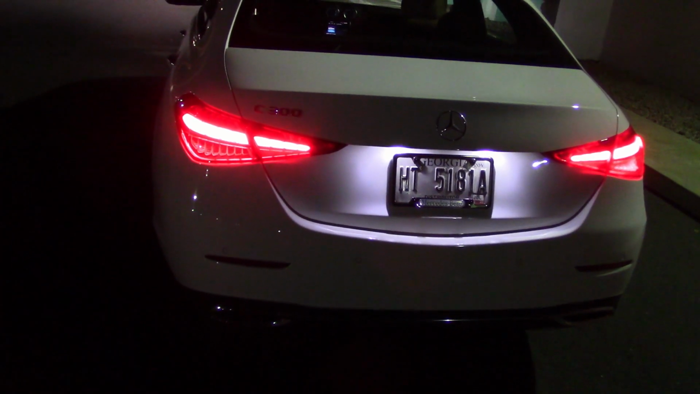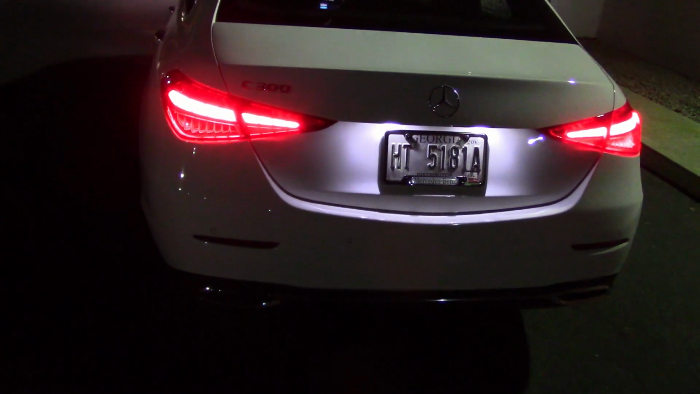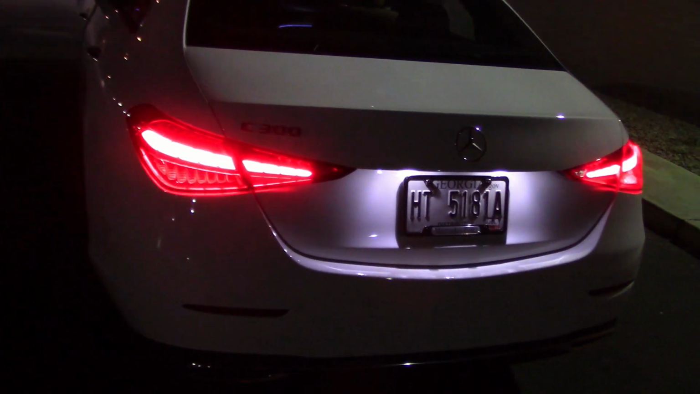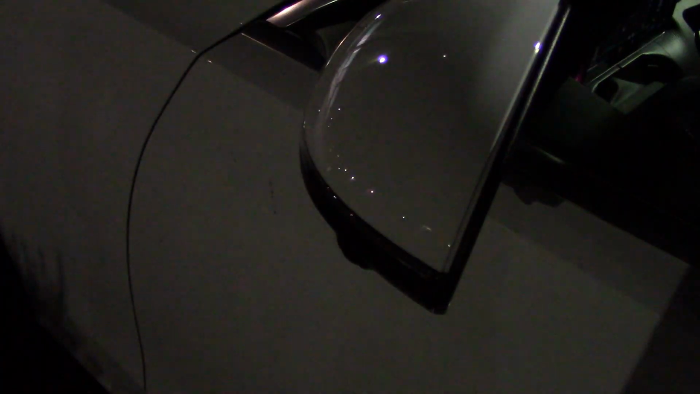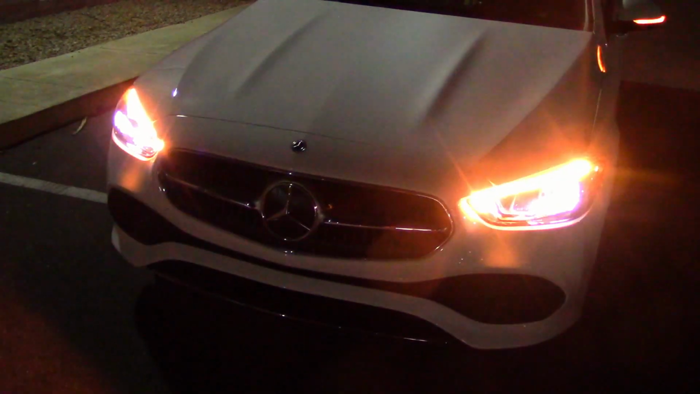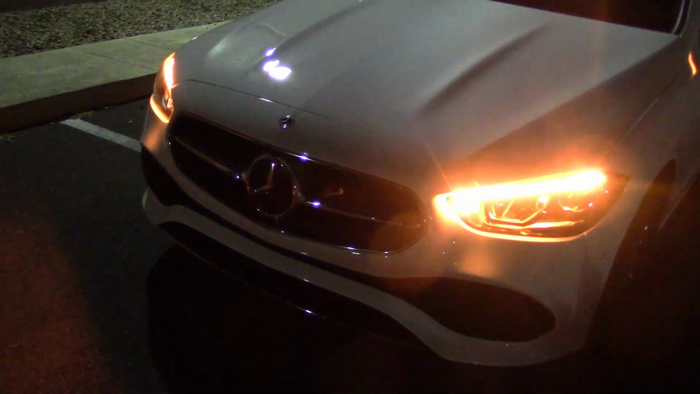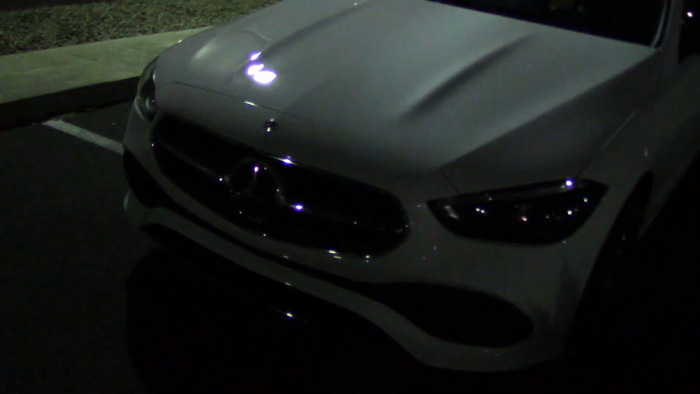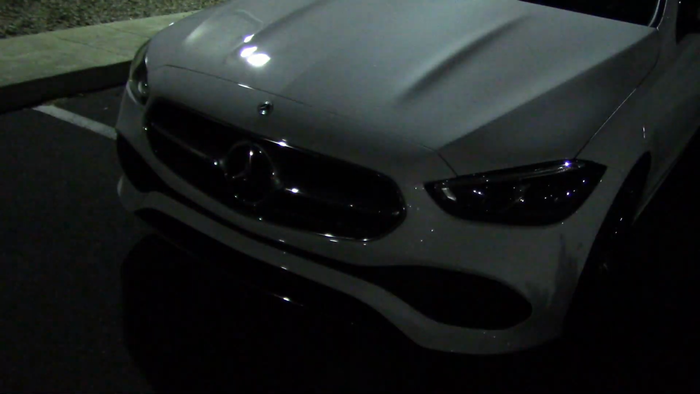And here's what the taillights look like. Big enough and bright enough. And here's what the emergency lights look like in the rear. Got it on the outside mirrors as well. Lights it pretty good on the front. But it's certainly better if you have the headlights off. Only do this when you're not moving, parked, of course.